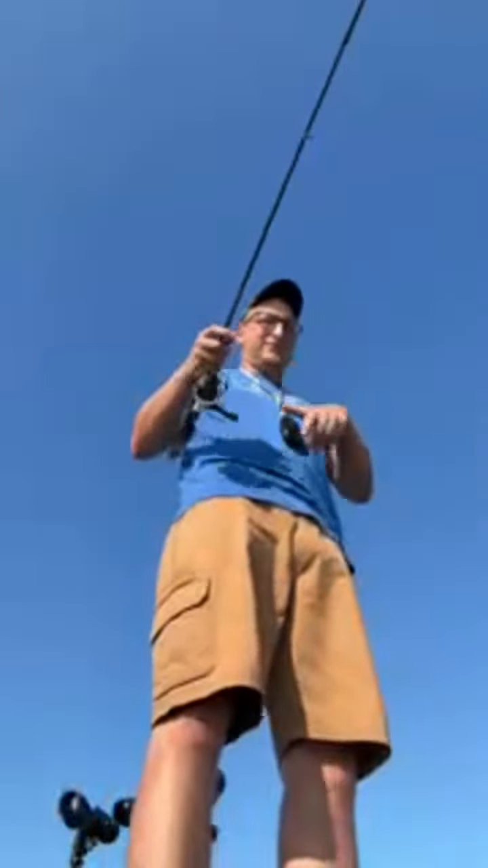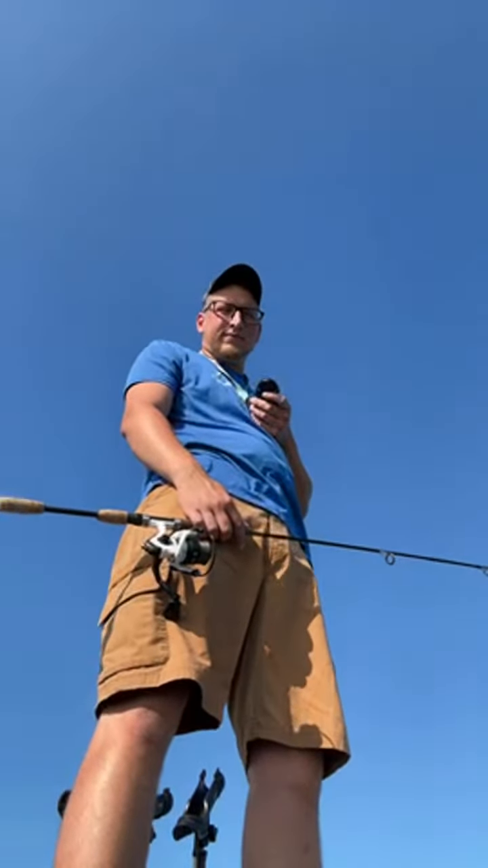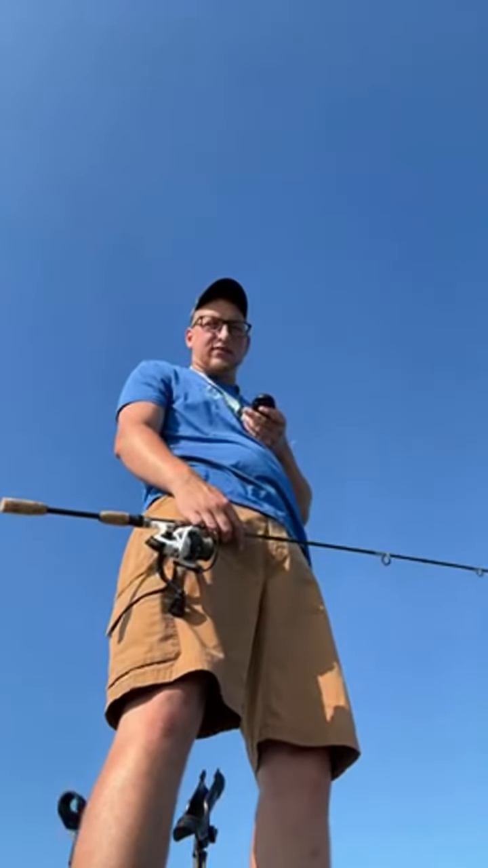I only need one. I should have kept that 18-incher we got earlier. That was a fat one. It was a good one. Oh, that just passed the steelhead. Let's see him 2 feet down. That was pretty cool.